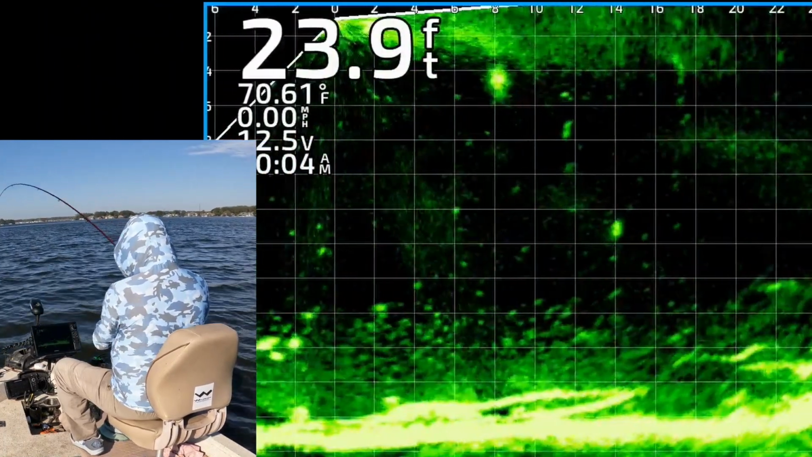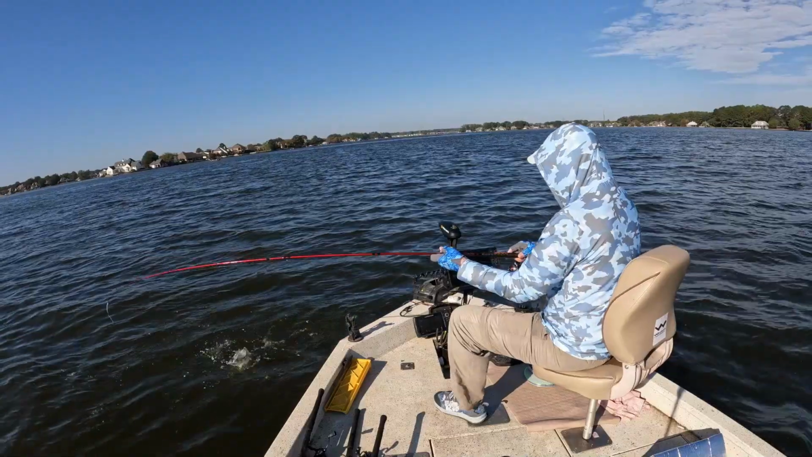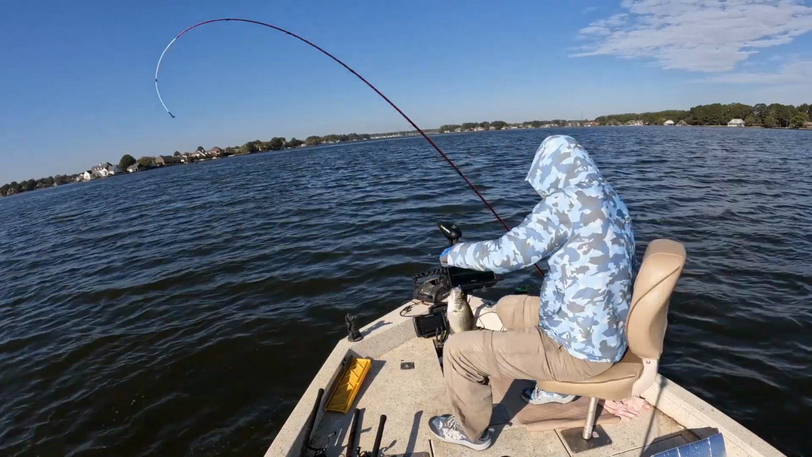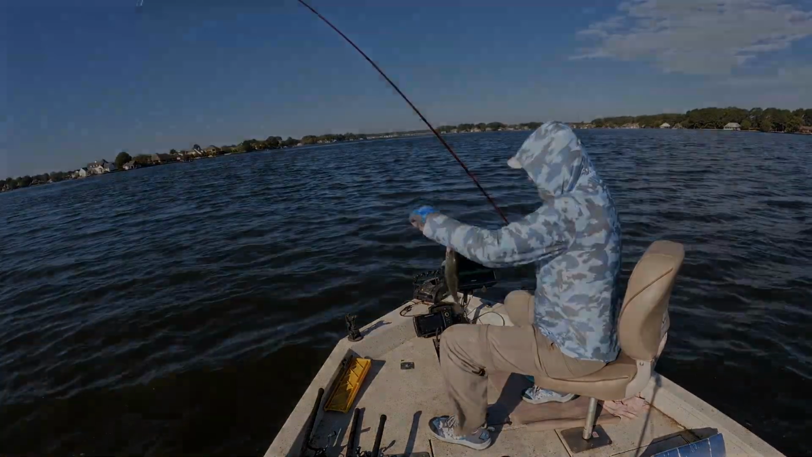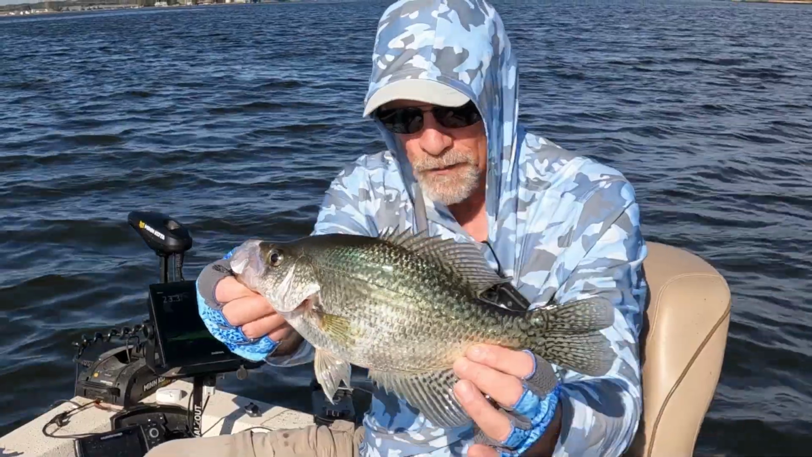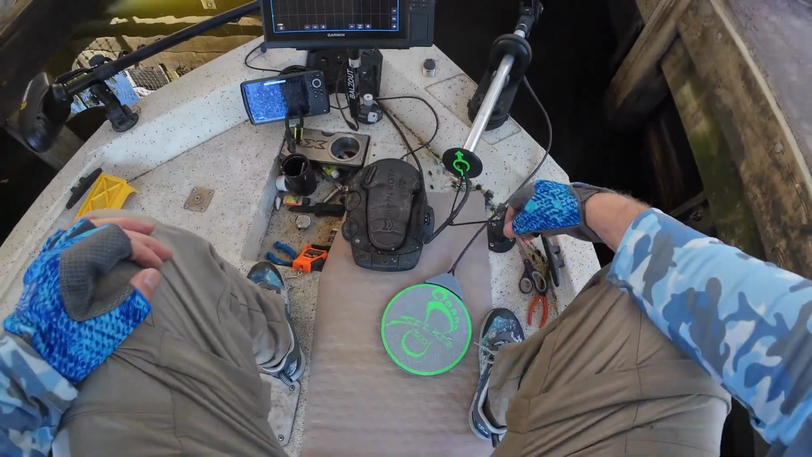Got him. Yes. First fish. Nice. Gosh, he chased it down on the blue and white Wild Willies, man. First crappie, 12 3/4 inch black, and we are keeping them today.